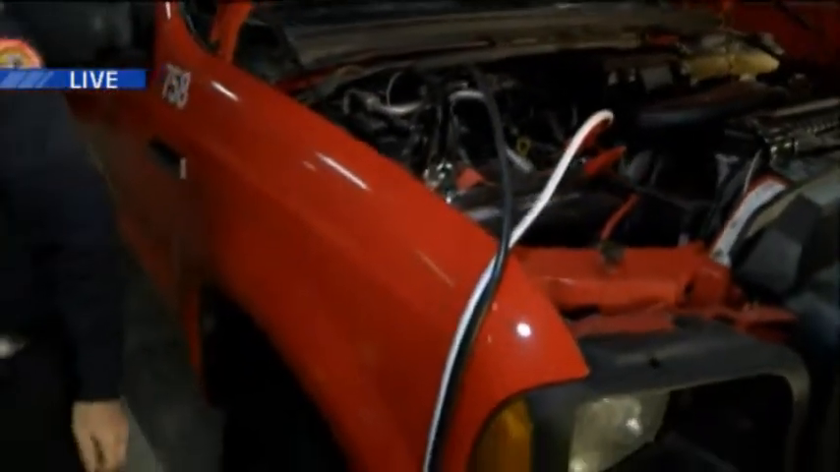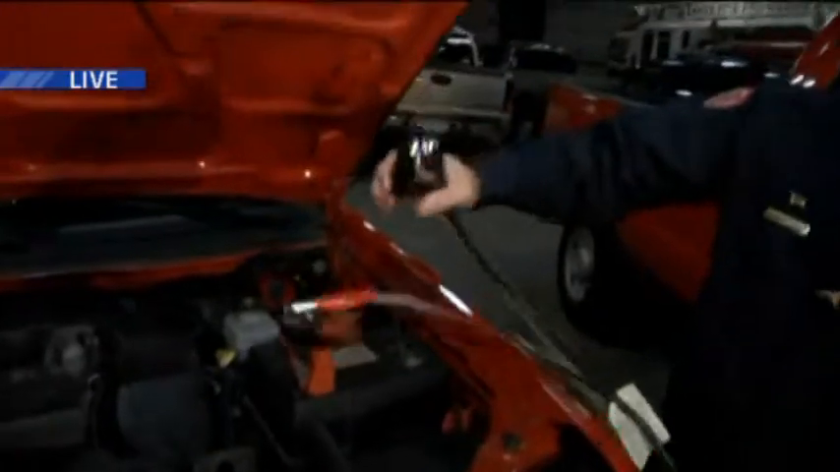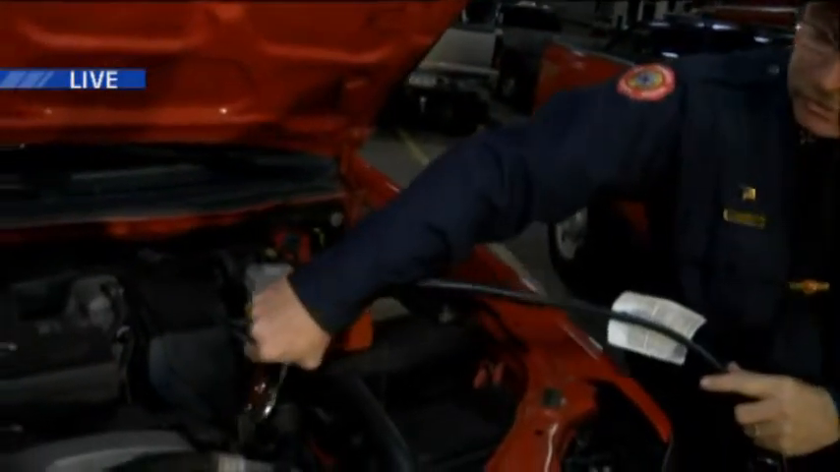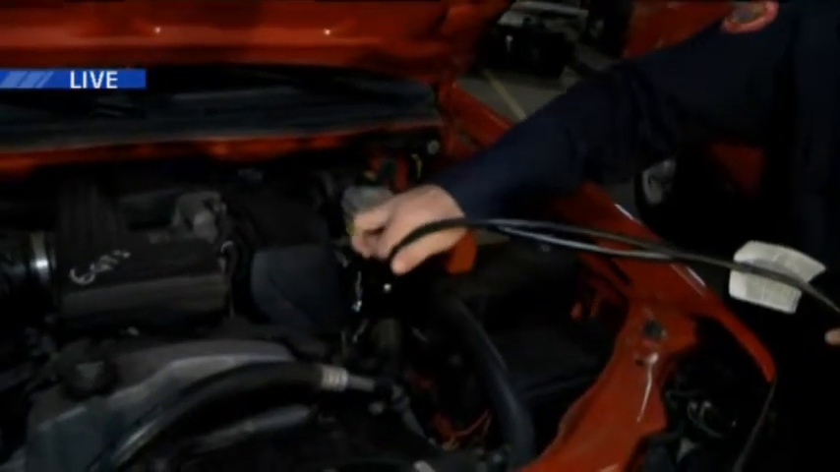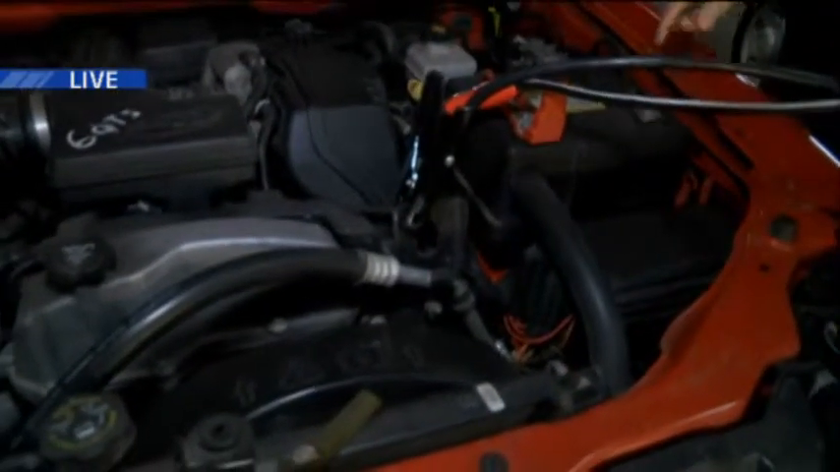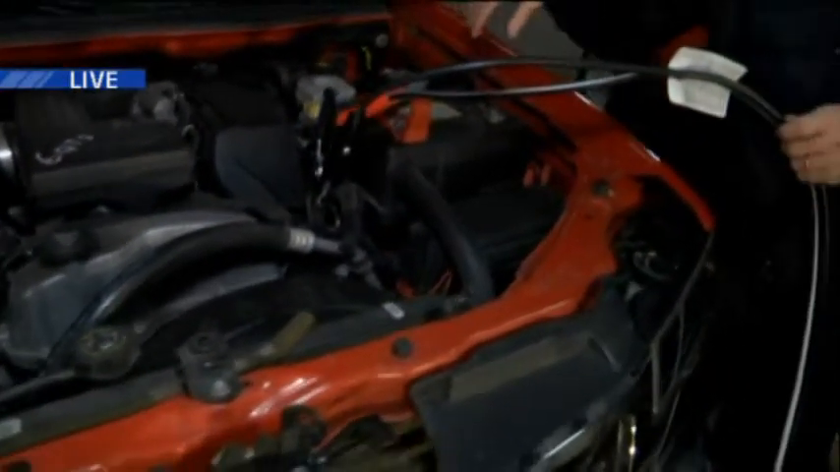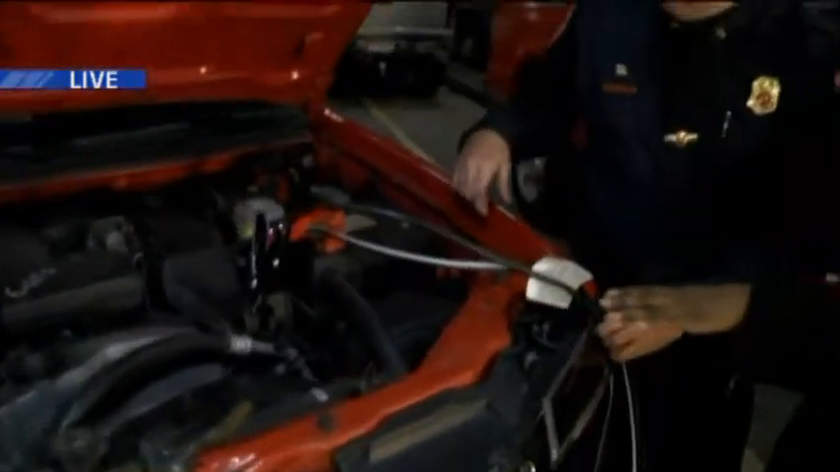And now this is the important step: the ground of the dead vehicle needs to make good contact with the metal of the chassis of the vehicle. You don't want to go to the ground here because you'll create a spark there, and that's when you can get the explosion.